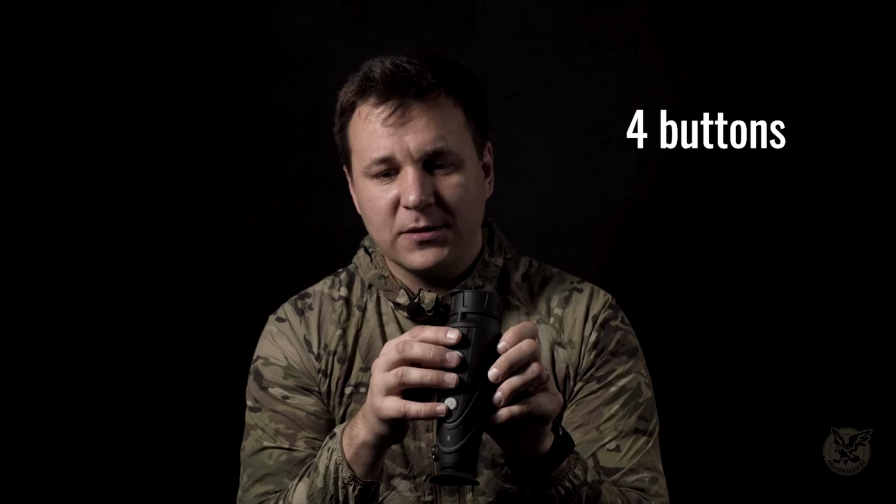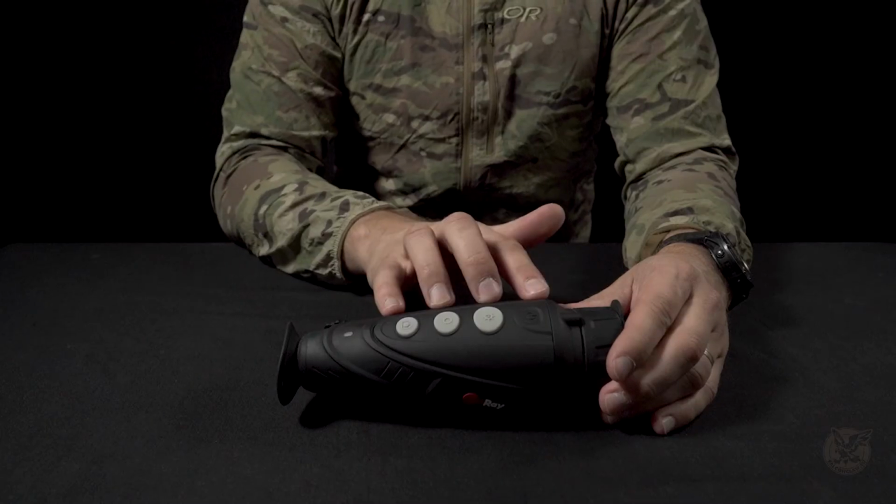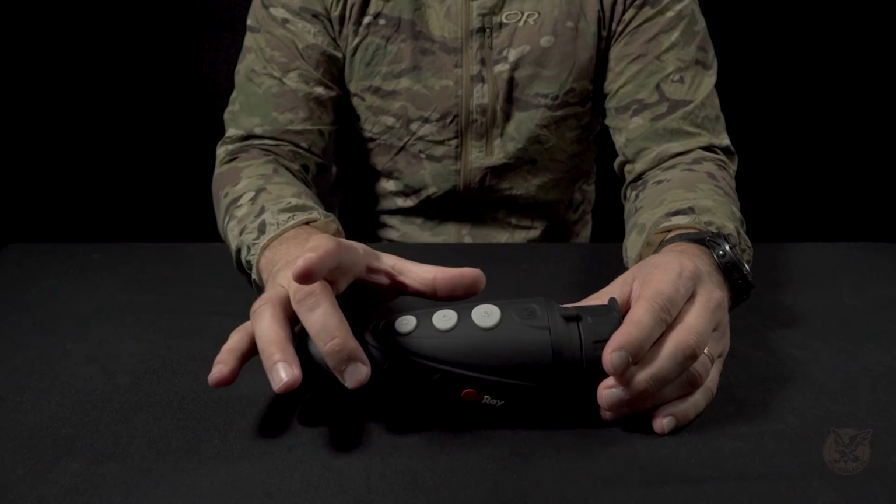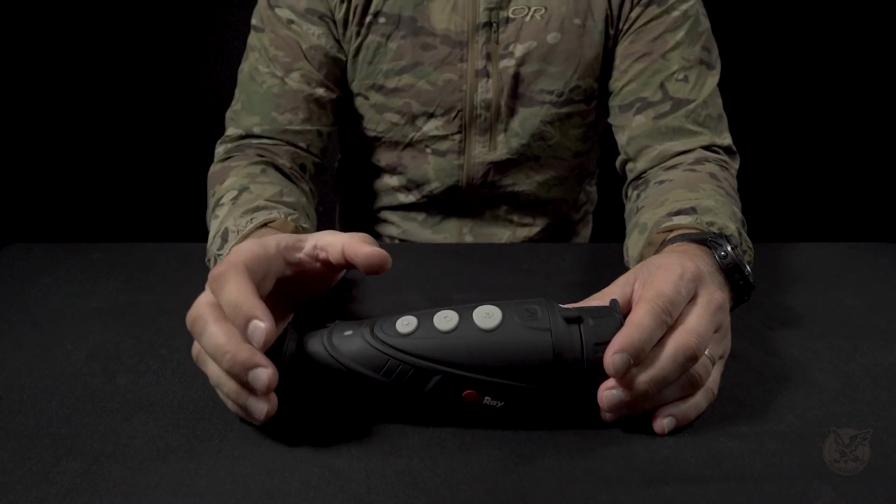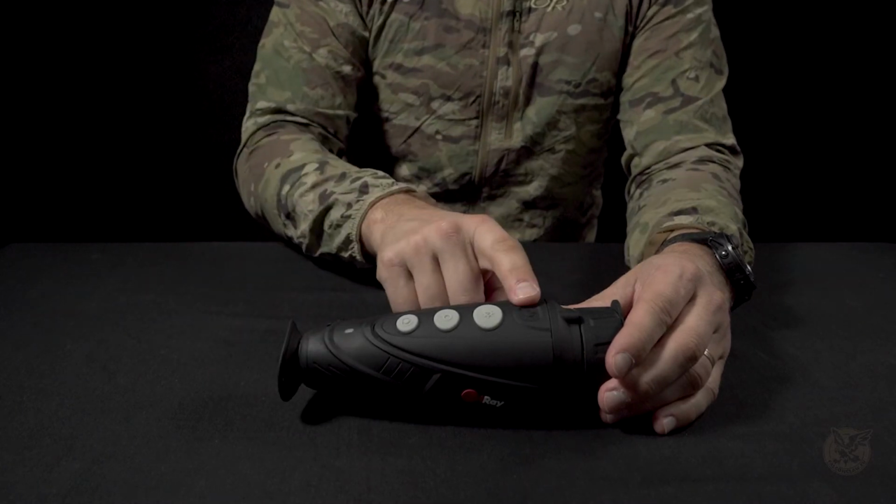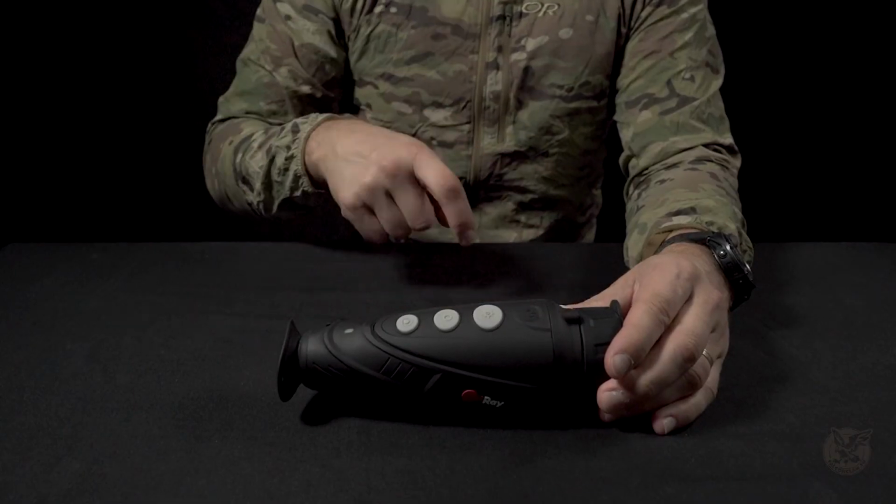It has 4 buttons. Everything is controlled by those 4 buttons. There is no menu button or anything you need to turn to move in the menu. The first button is to turn it on. You just press it once. It turns on immediately, and it takes approximately 7 to 8 seconds for the unit to be fully operational.